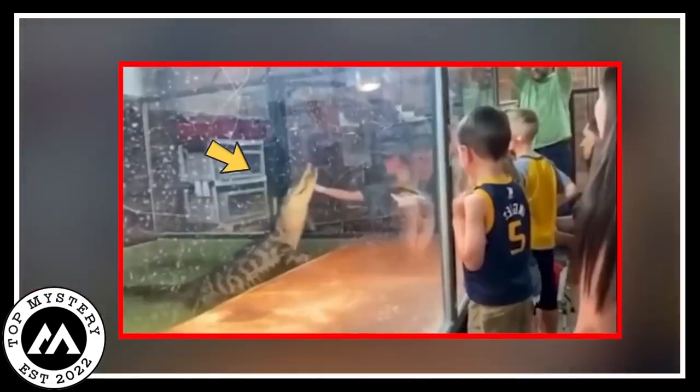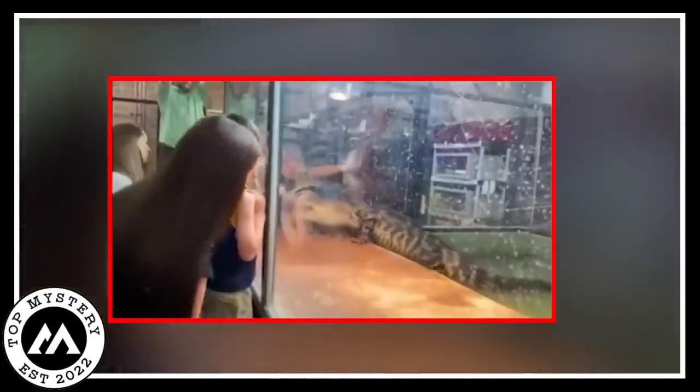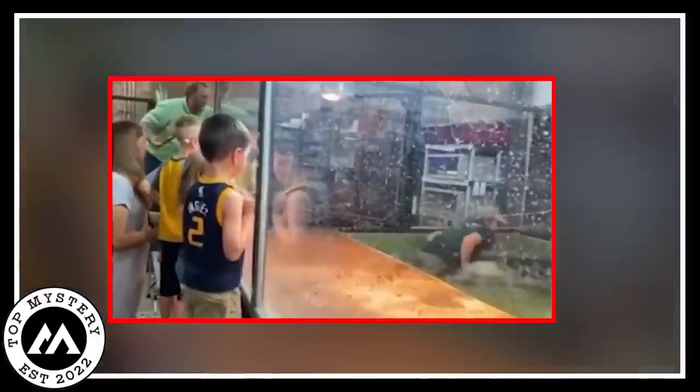The camera tape shows the appearance of an eerie alligator. It was kept in a cage in the zoo. Suddenly, the creepiest scene happened. The alligator attacked the zoo handler near it. It caught the man firmly by his hand and pulled the zoo handler into the cage.